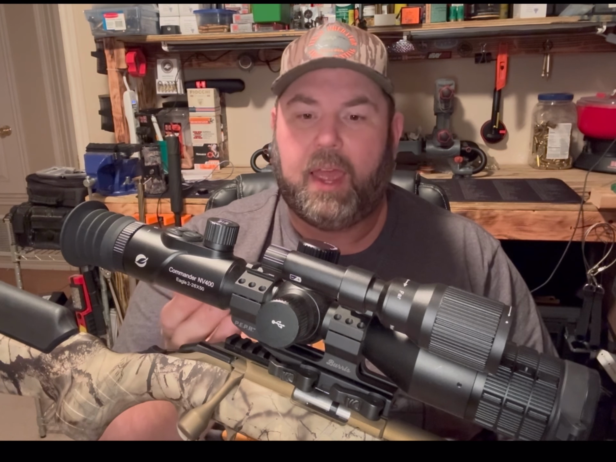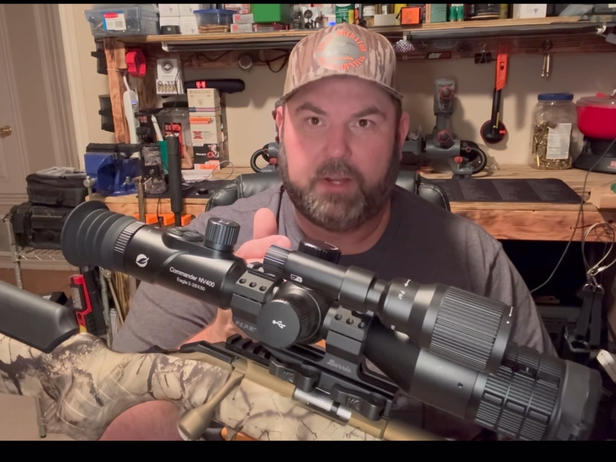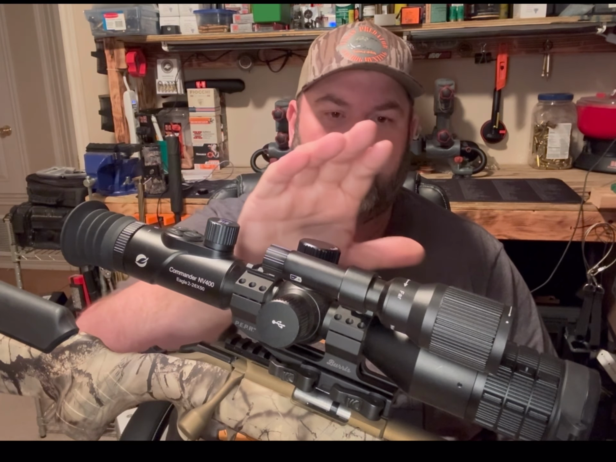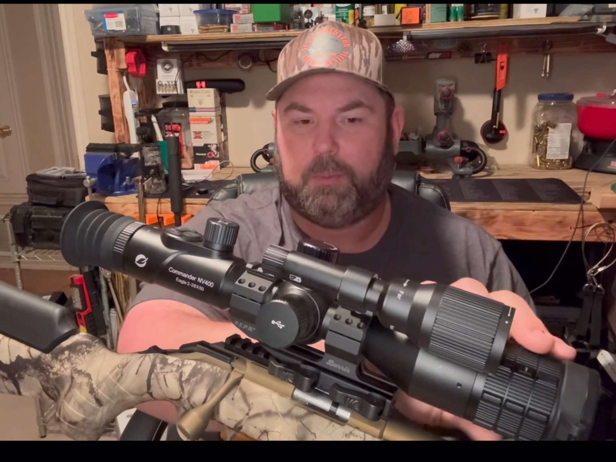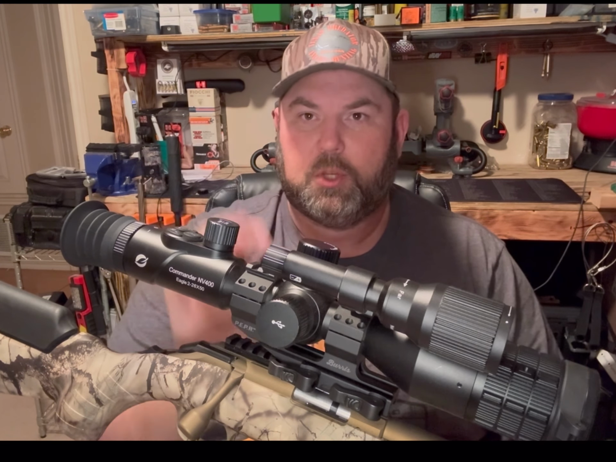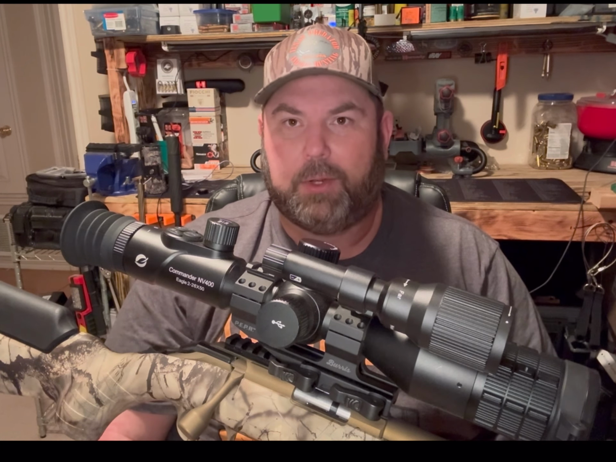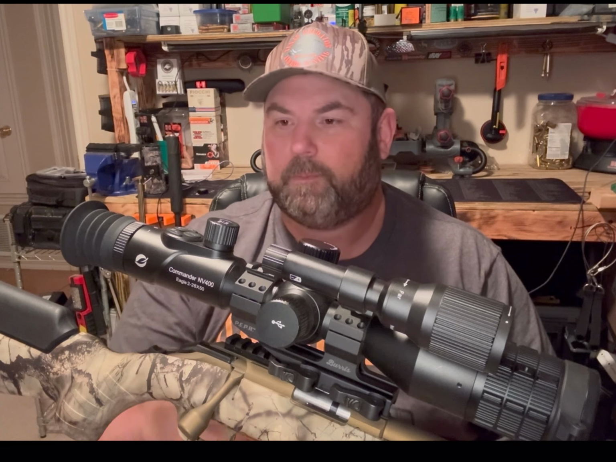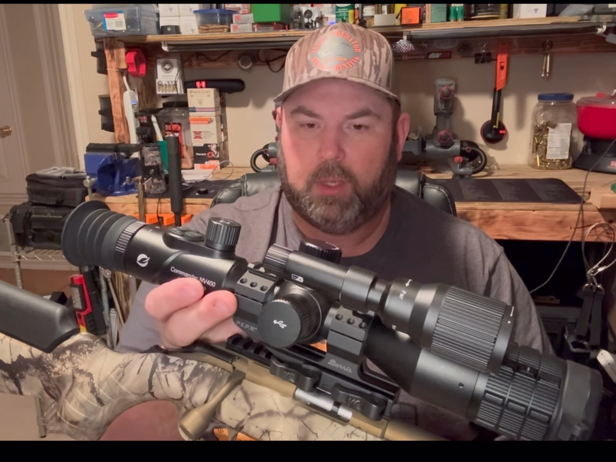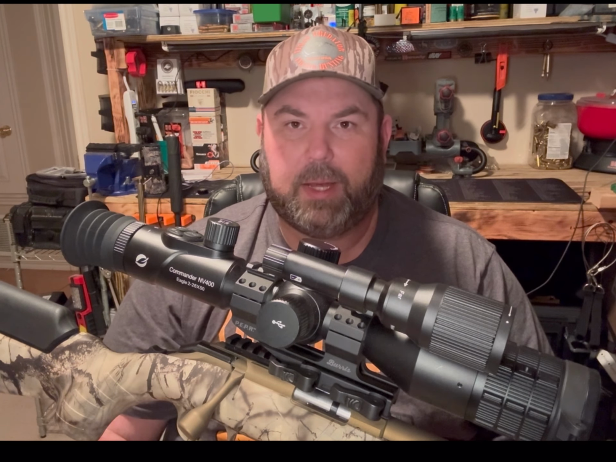It's a very heavy scope with the IR light and your range finder on it, and it's a big heavy scope. There's not really anything they could do about that. It's just heavier than your normal scope would be. Other than that, I don't really have anything negative I can say about it.